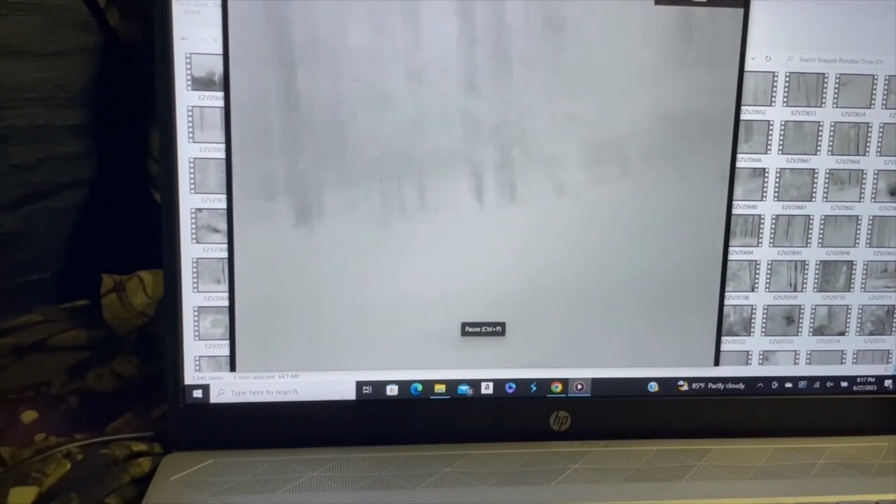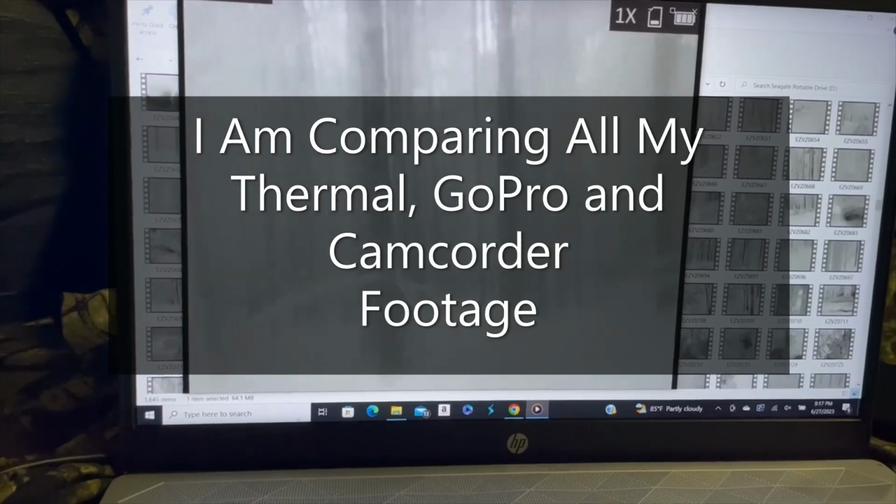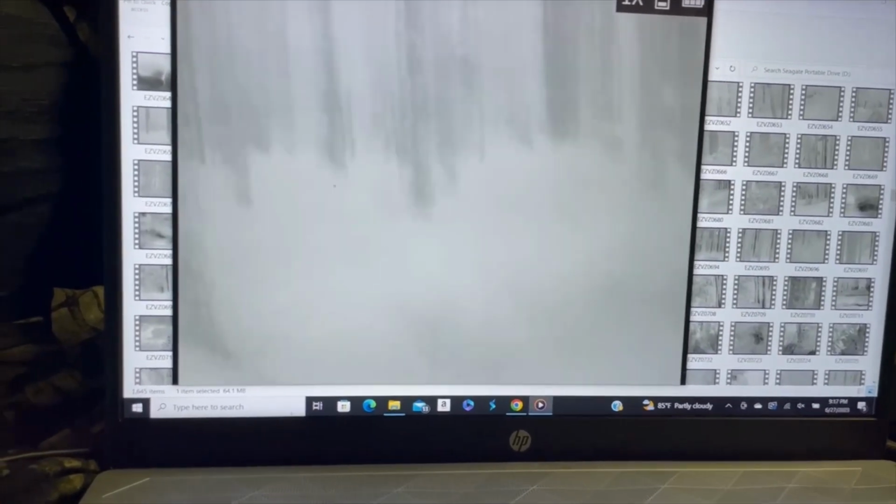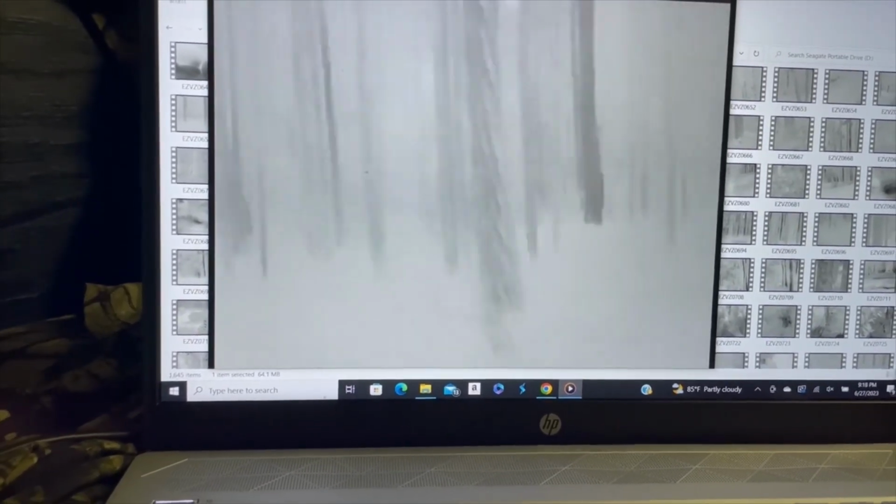So you'll see right here where I was filming, where I caught Winnett in the thermal, and then I panned over. I'm going to show this really good and go through this.